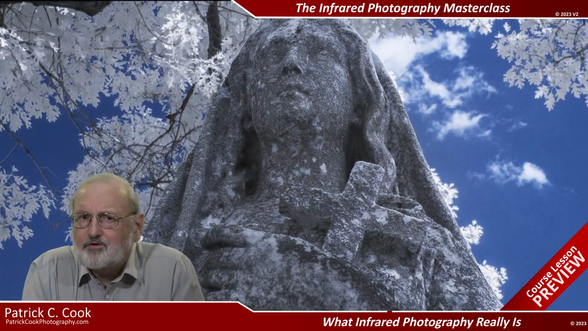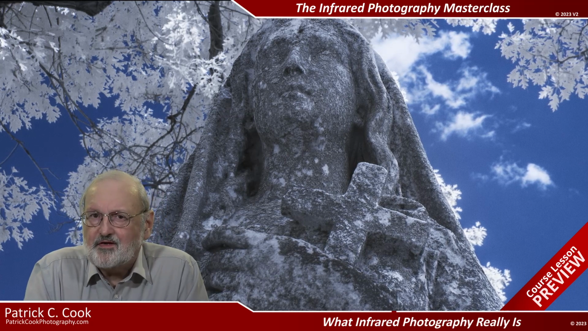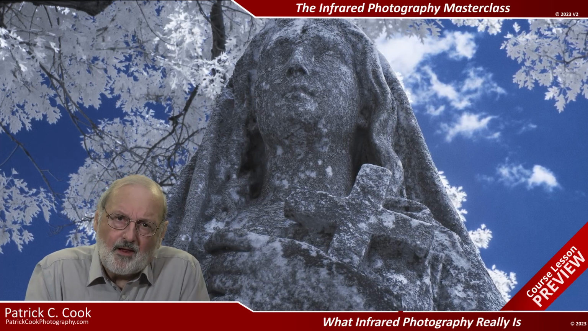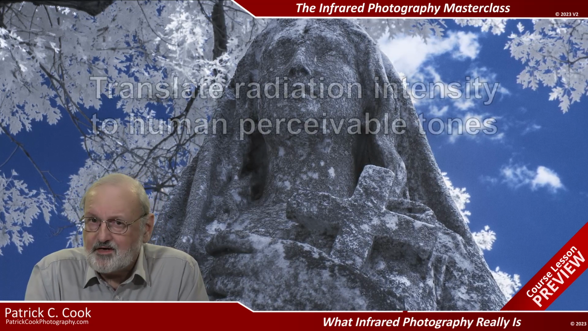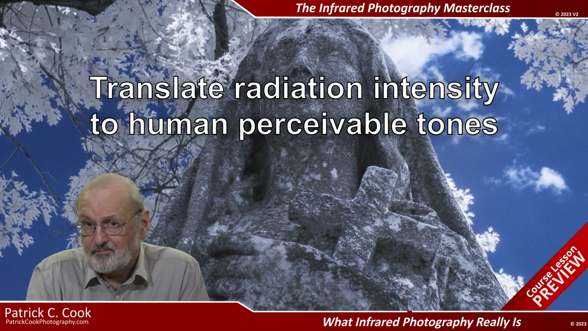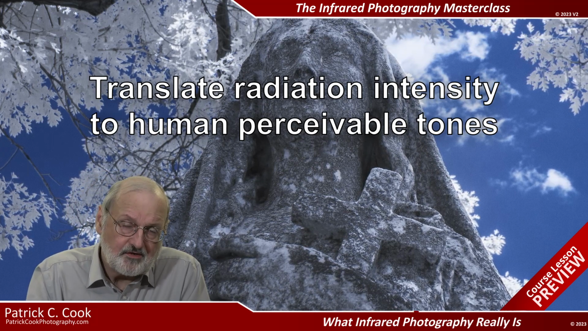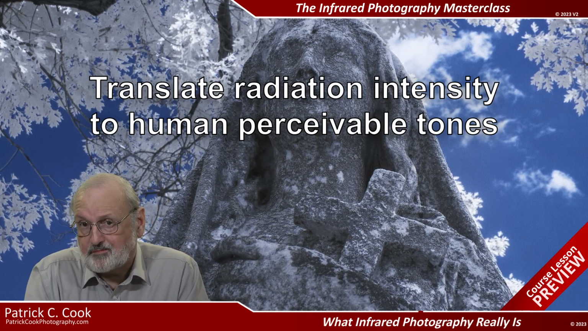Well, if you recall, a few minutes ago, I made the statement that we exploit the color-based design of a digital camera for shooting in infrared. Well, let me explain. The digital camera is designed to translate radiation intensity to human perceivable tones, as well as encode color. This effectively maps photon energy to tones and colors that are within human perception.